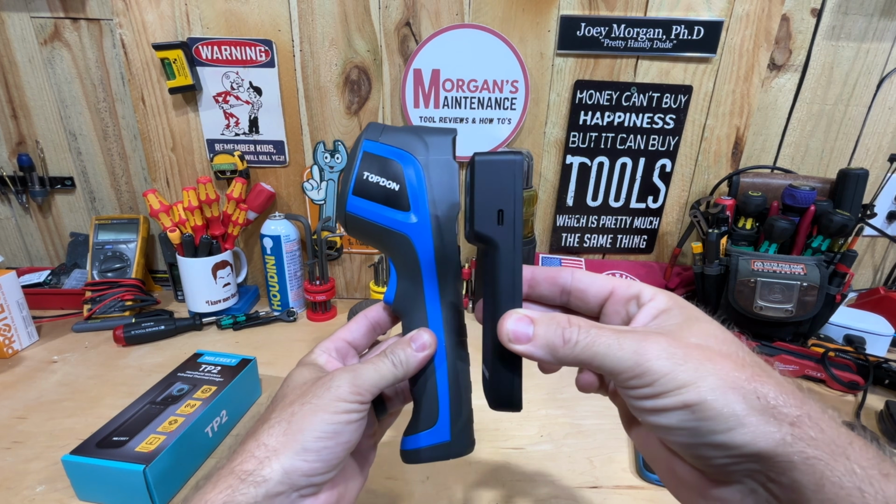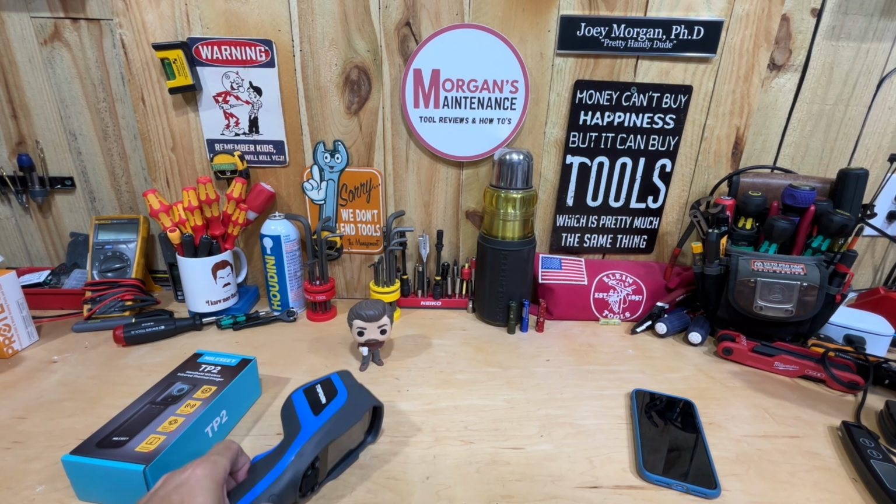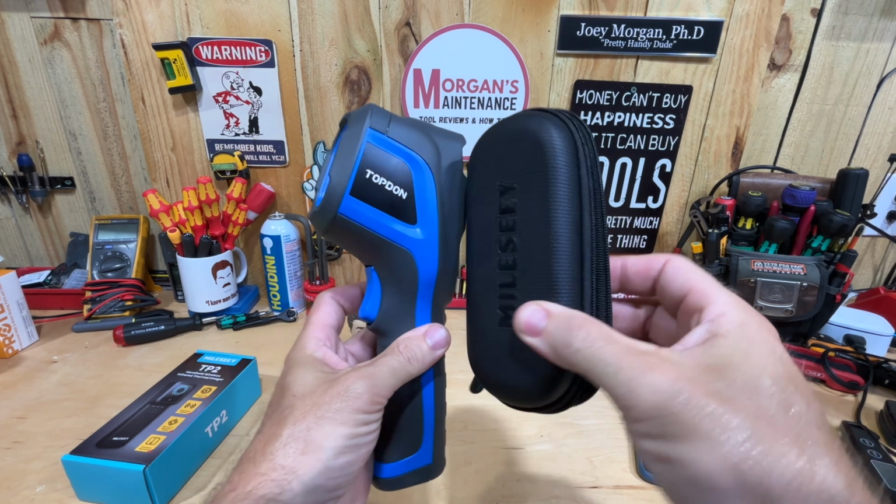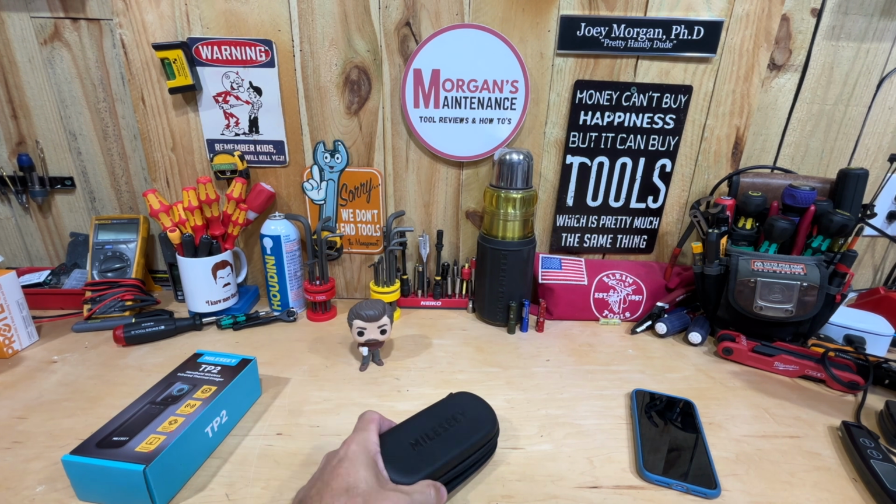You put that side by side, that's a big difference. If you're going to keep this in a tool bag, even inside the case itself, if you've got it protected, it's a much smaller package in order to store that in your vehicle or whatever it might be. So again, that's where I think this one turns out to be pretty nice.